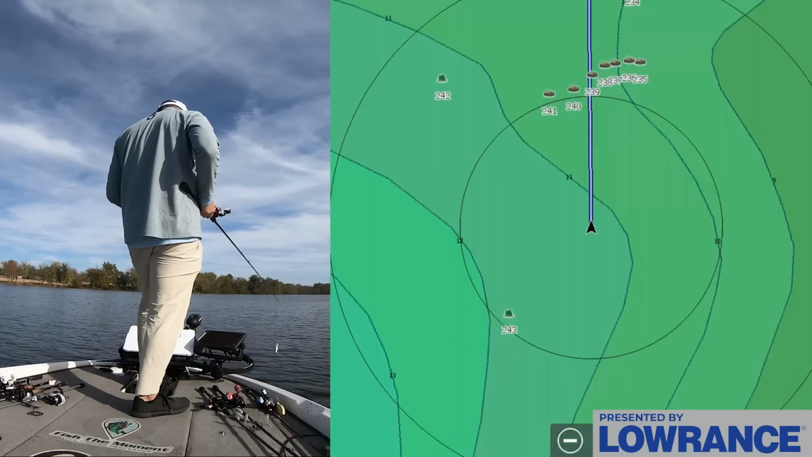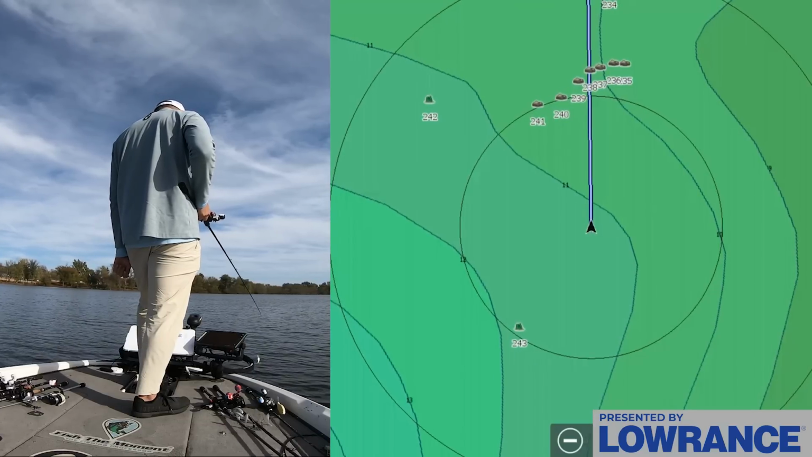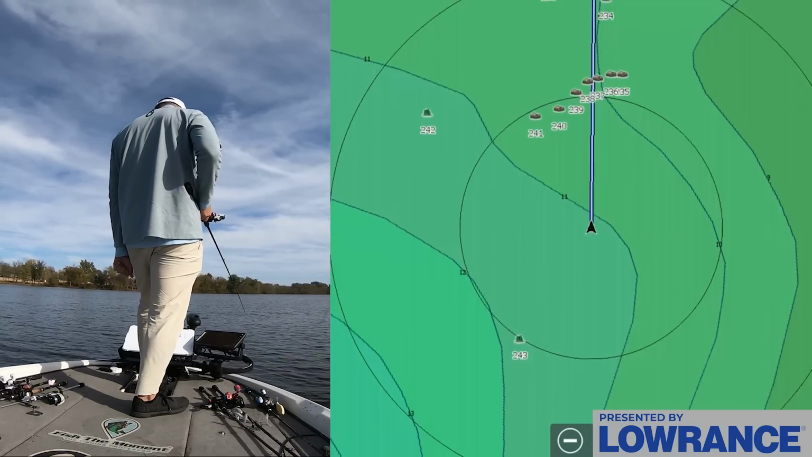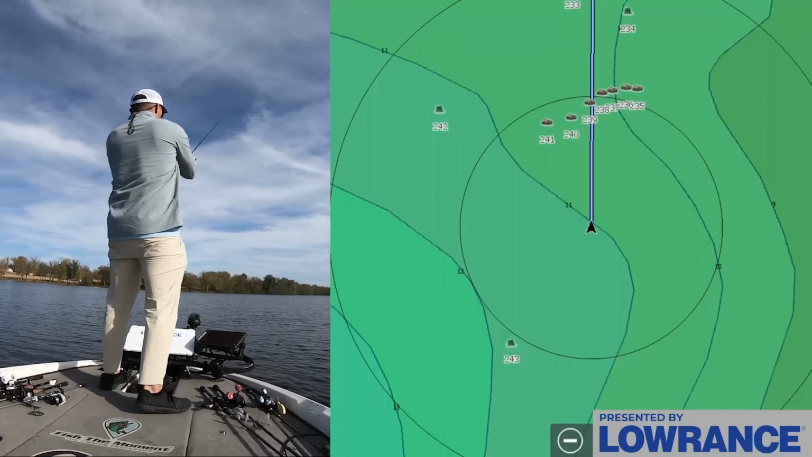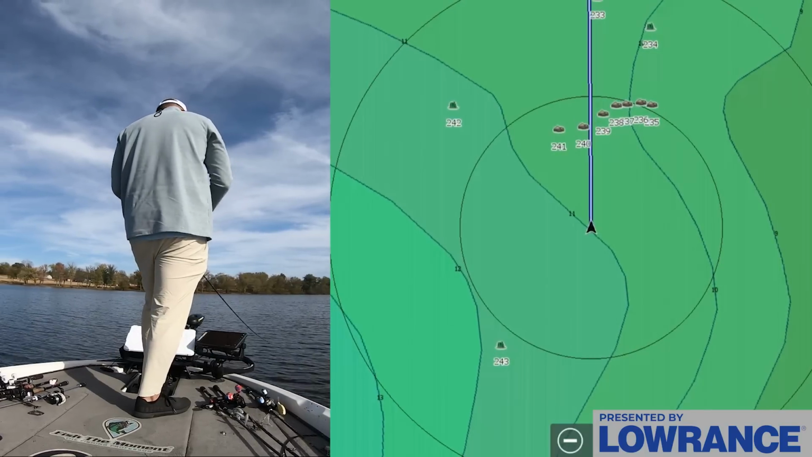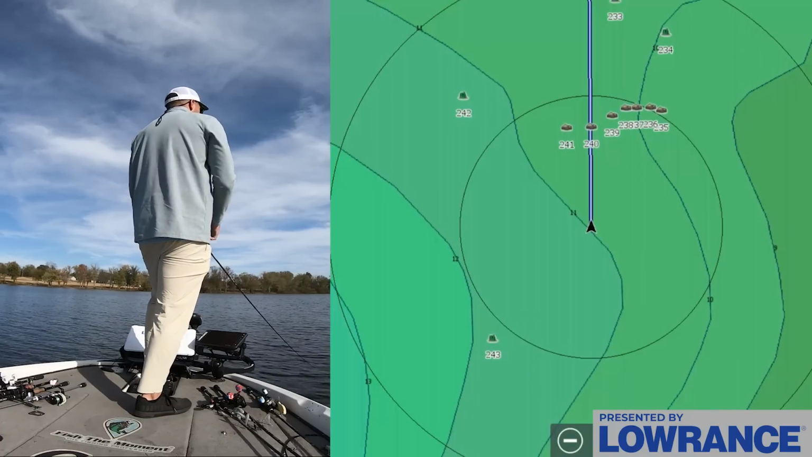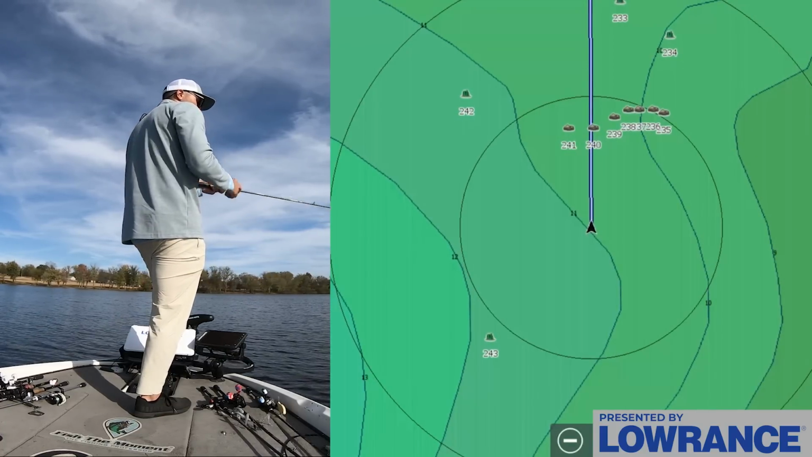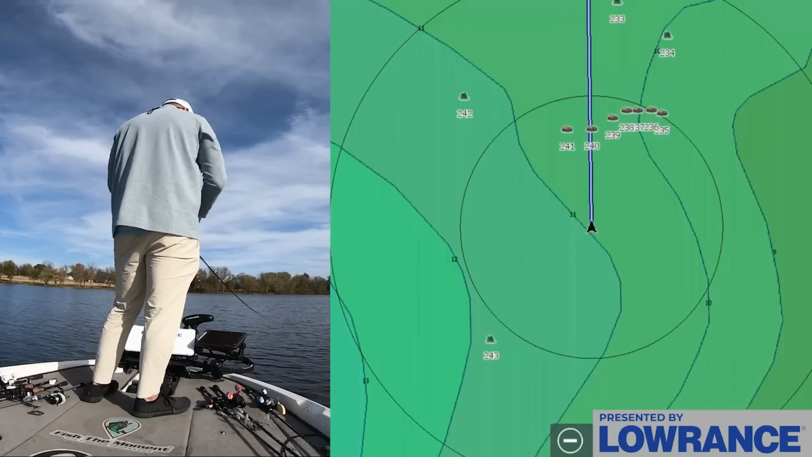I also have a heading sensor on my graph, so that way I know exactly which direction my boat is pointed. And once I get within about 75 feet of those waypoints, I'm gonna fire that crankbait out. I'm just gonna crank a few of these to see if there's any active fish on this drop off. And if there's not any active fish, which without the wind, I don't think the crankbait's going to be the number one option, then we'll pick up a jig and drag it around for a minute.